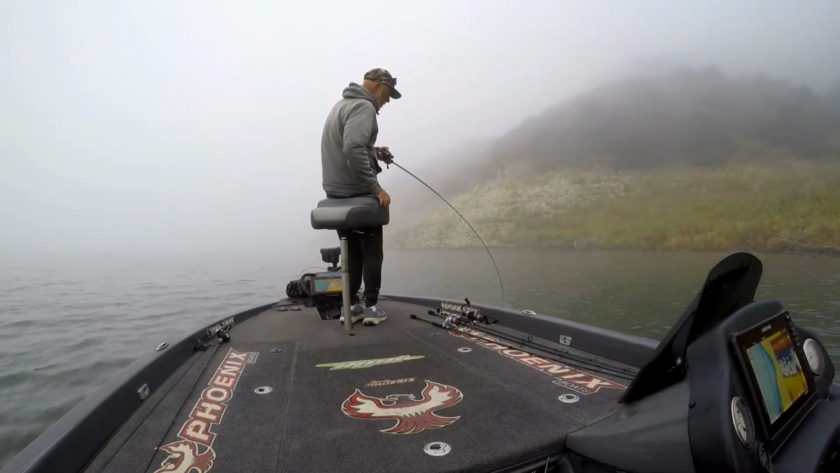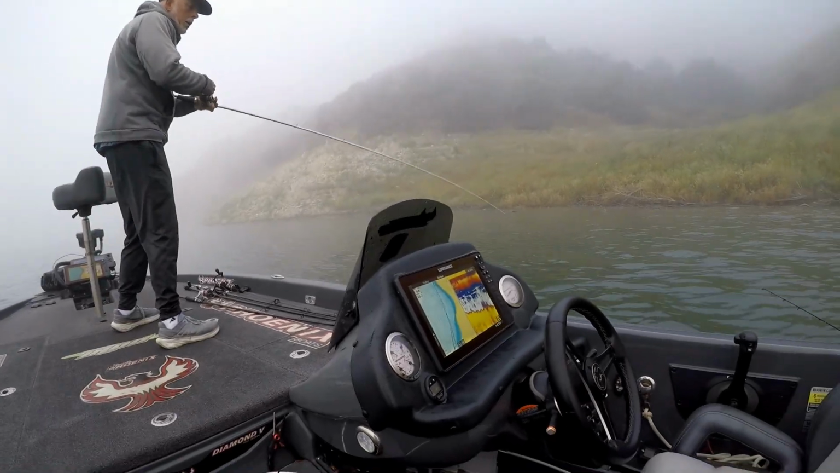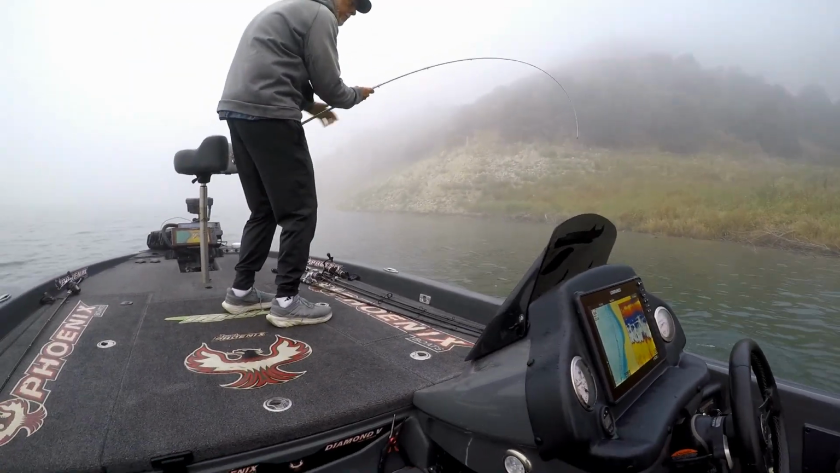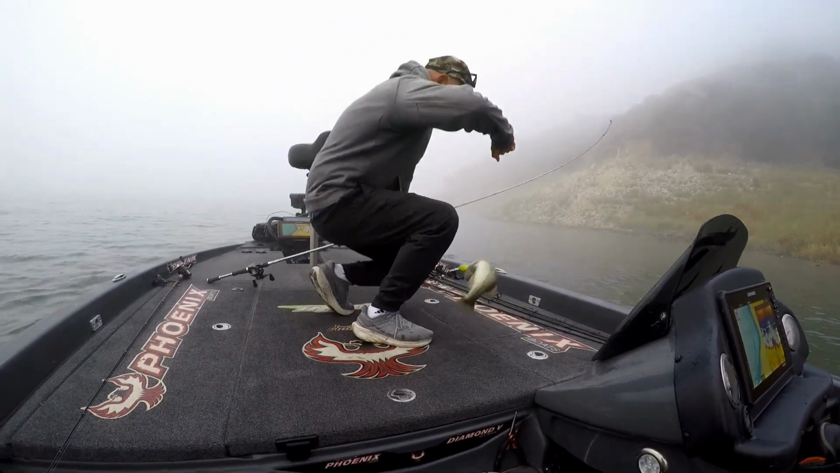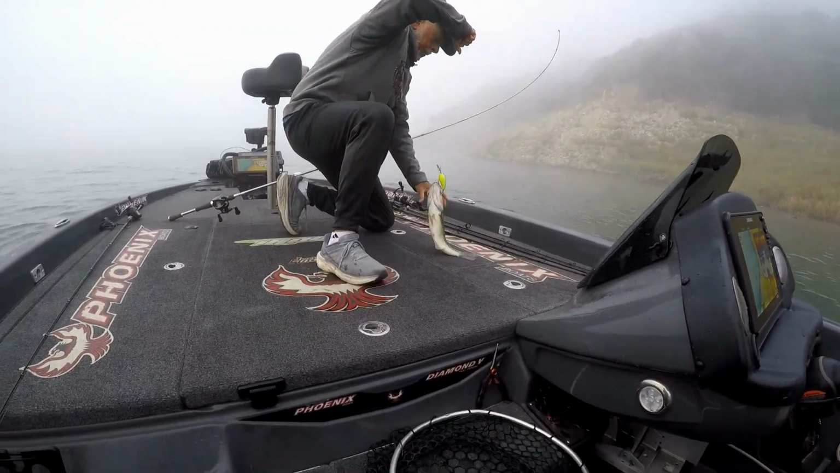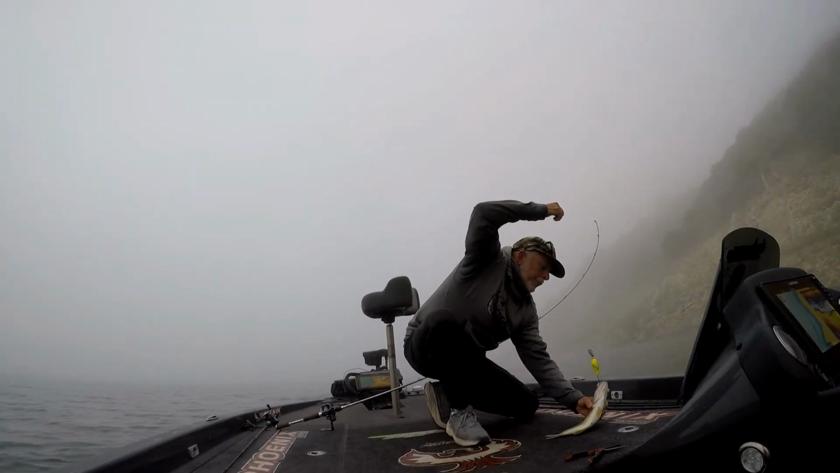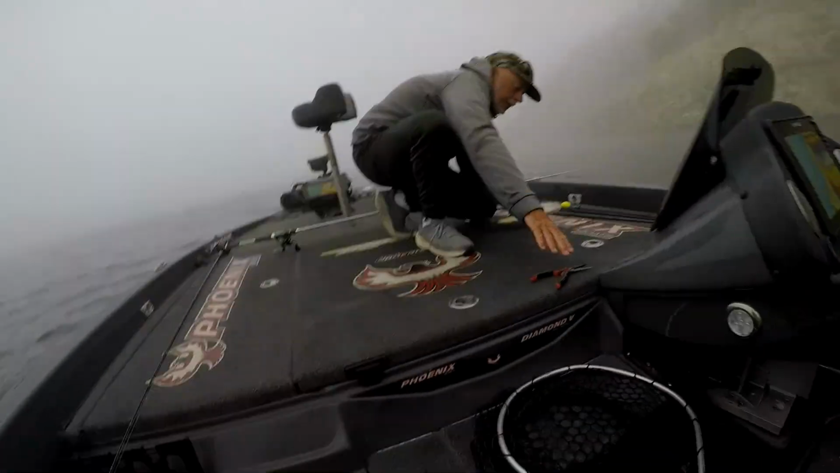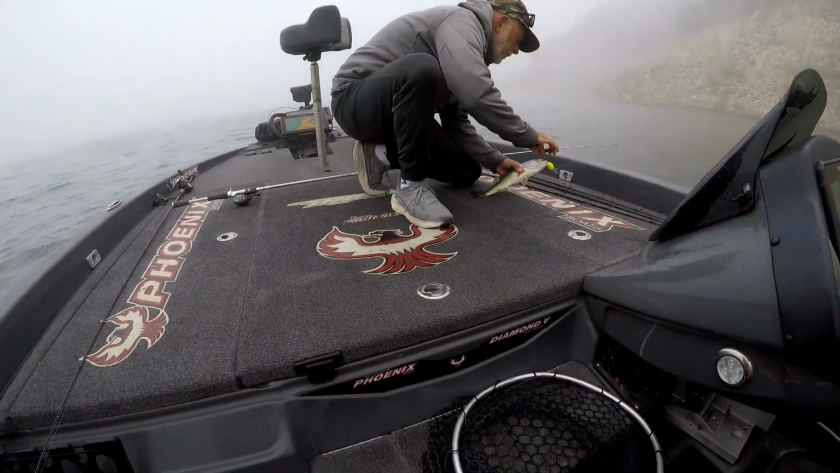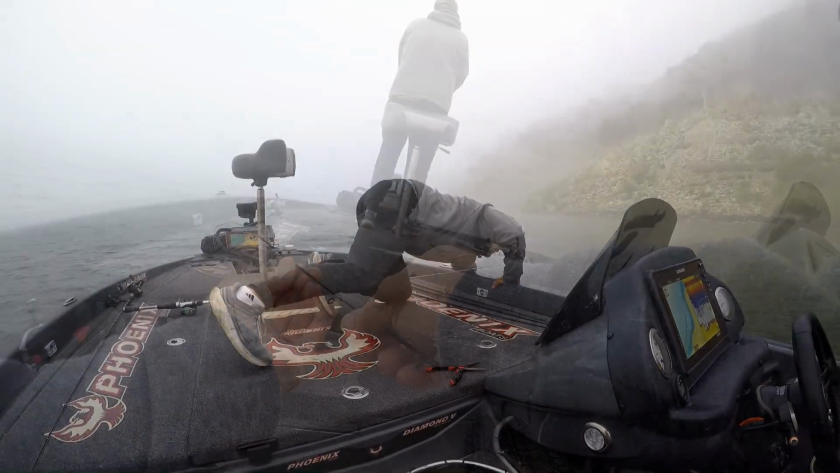Found another one. Better fish. There we go. Now this is a different fish than the one we just showed in the last video, but Tim caught it before I could even start the next video, so that's how fast he's catching these.